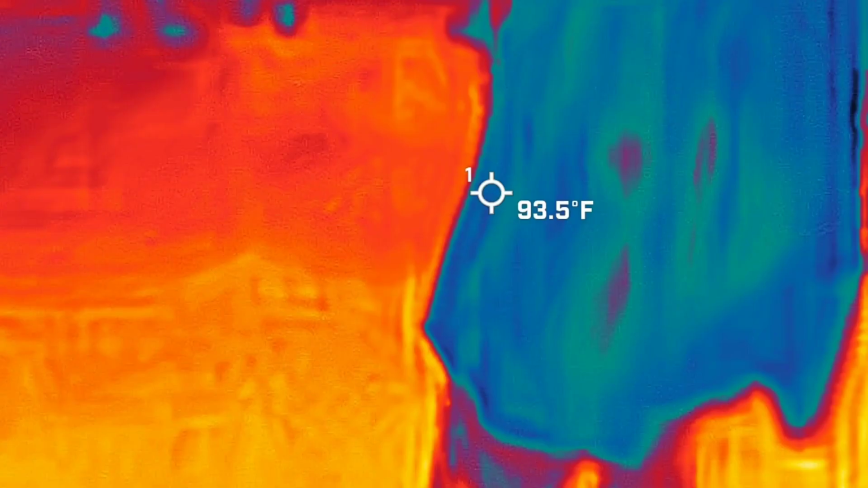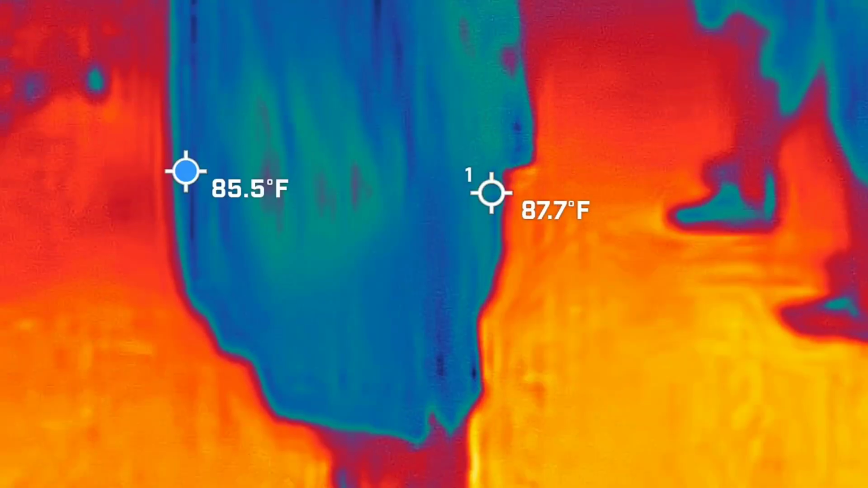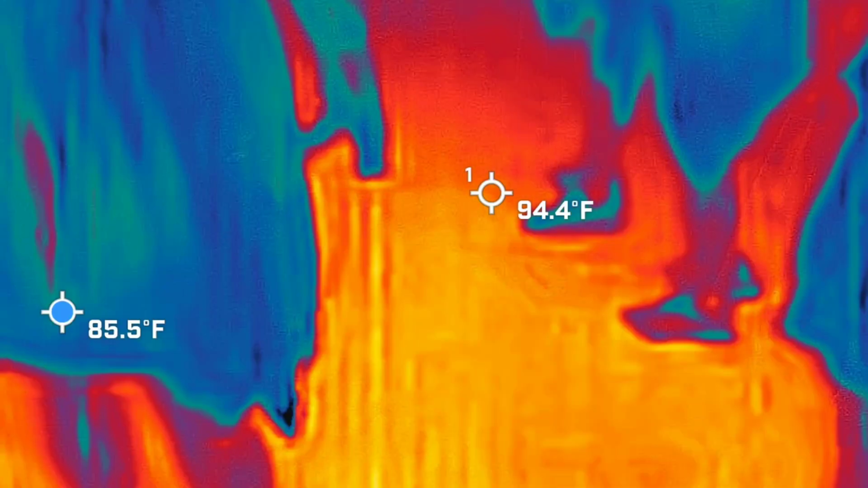Let's get this done. Have we heard anything before we spread out? Chicken. Chicken. She's calling you a chicken. Maybe. Maybe. Anybody else hear anything?